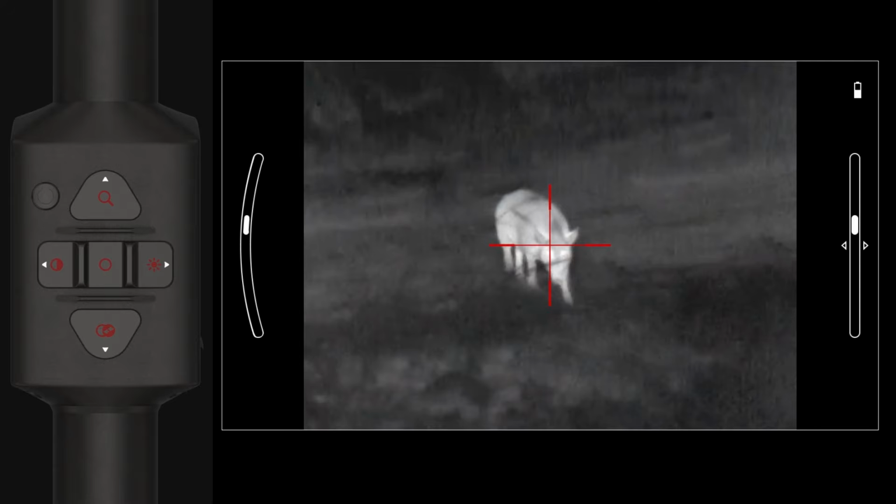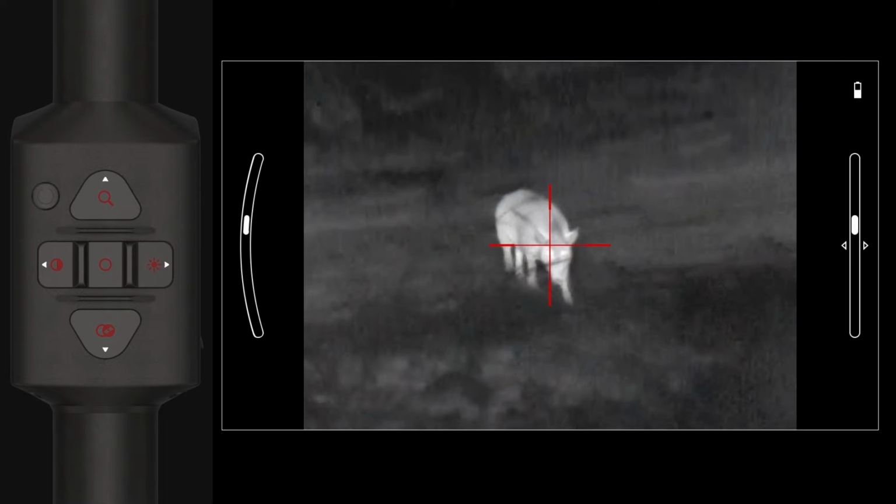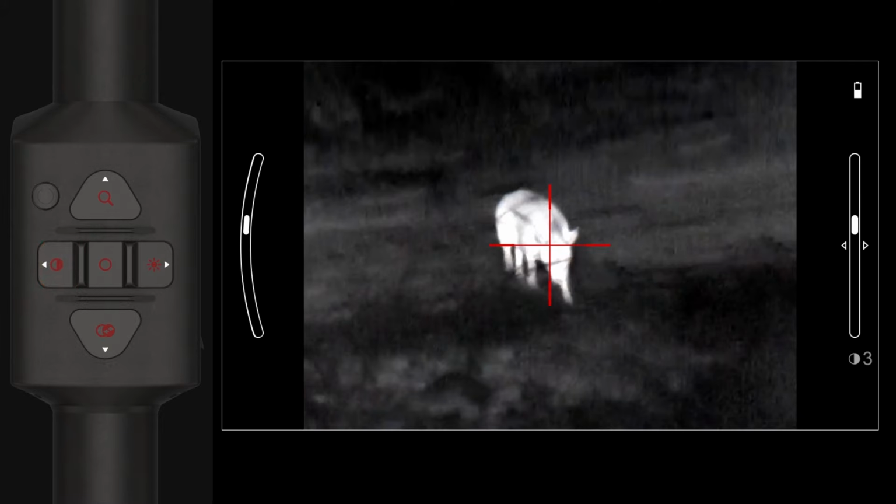The first screen you'll see after turning on the device is the home screen. It consists of scales, status bar icons, and different information widgets. A short press of the up button will cycle through your change and zoom. A short press of the left button will allow you to perform a contrast image cycle change.